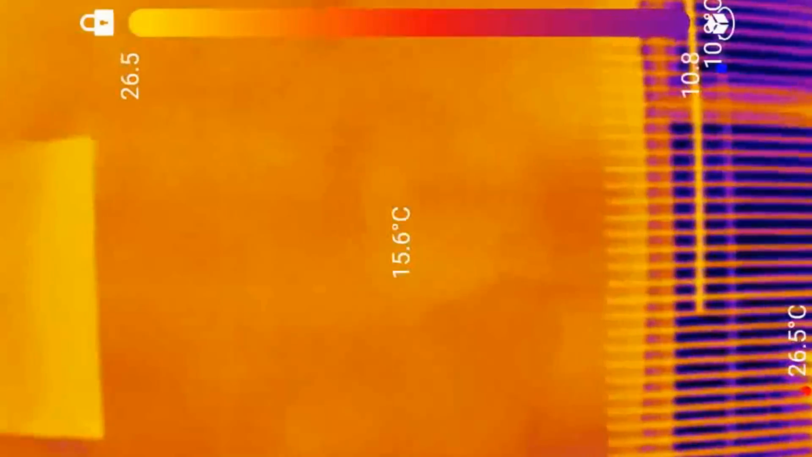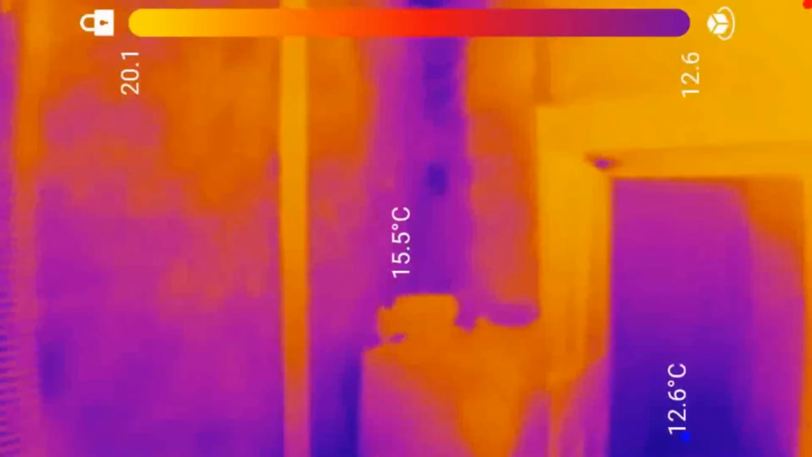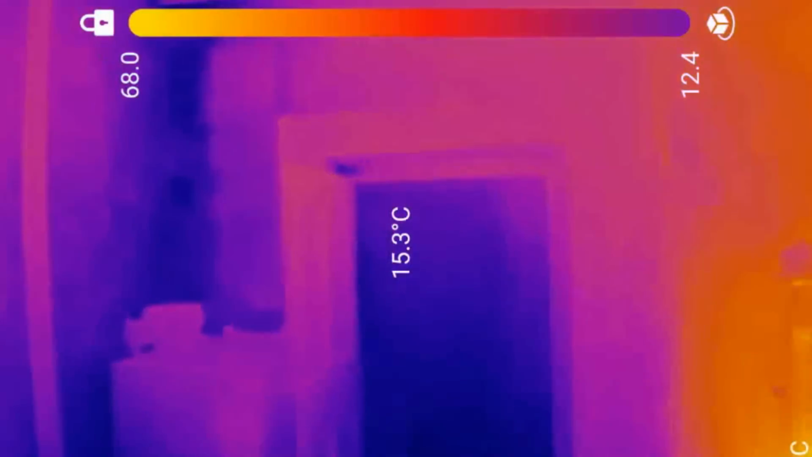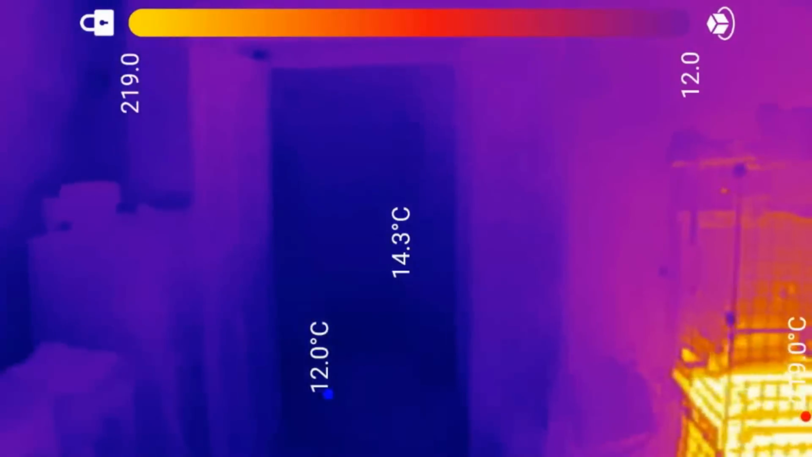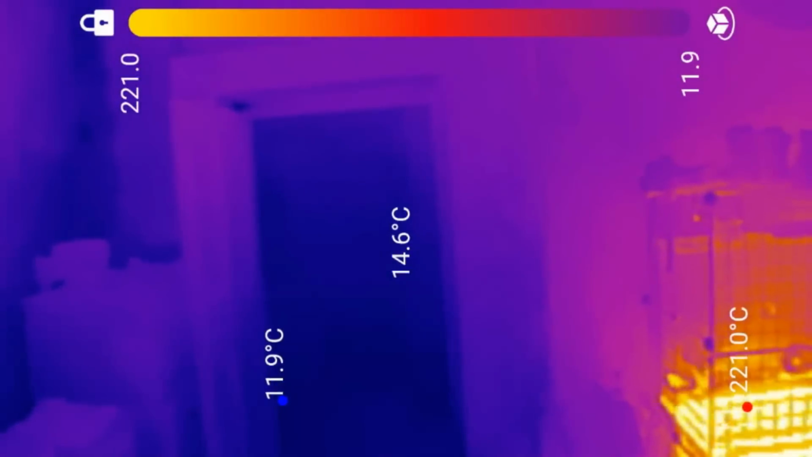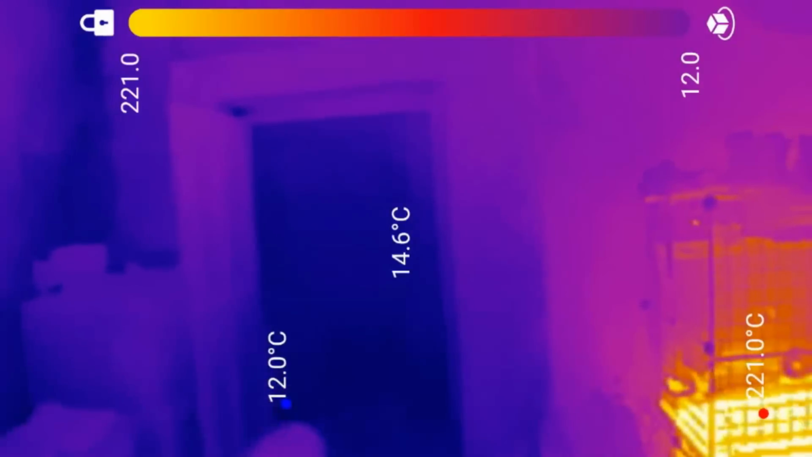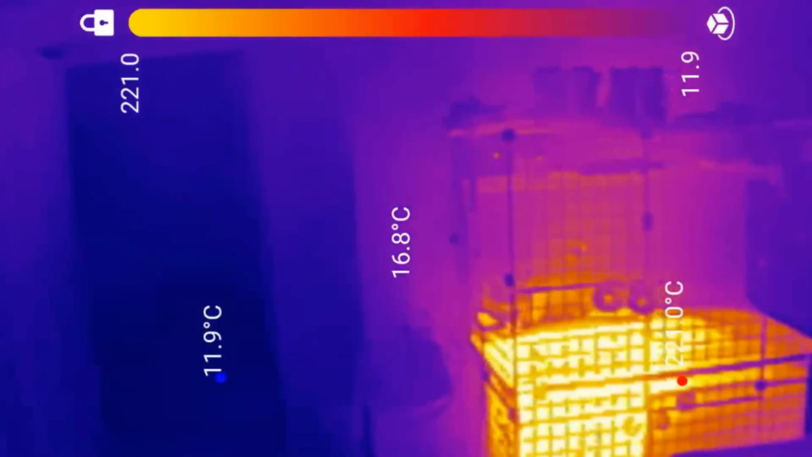It's not bad when all the heating we've got in here is the range. Each night before we go to bed, I put a bucket of coal on the range and close it up. That looks terrible where the range is so hot at 221. It makes this look freezing cold.